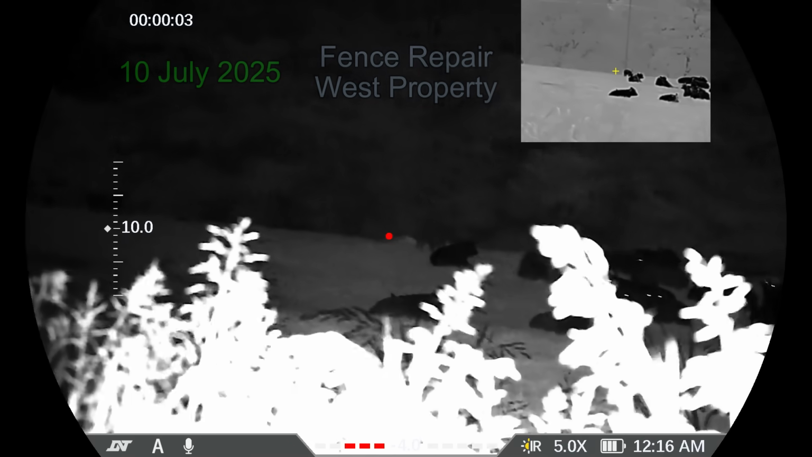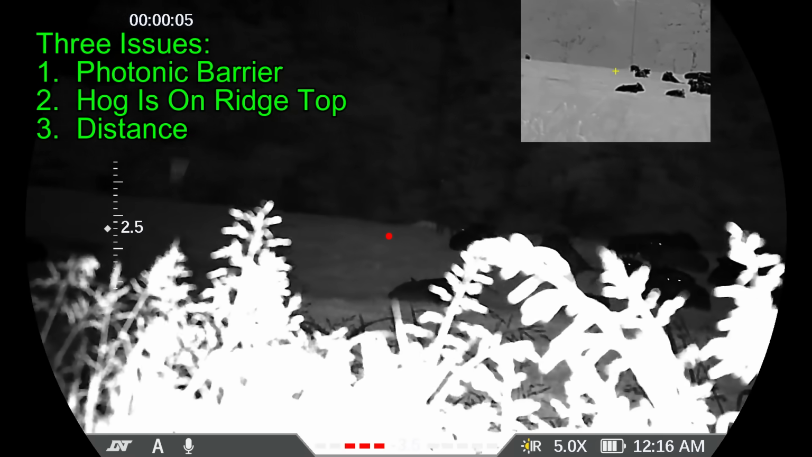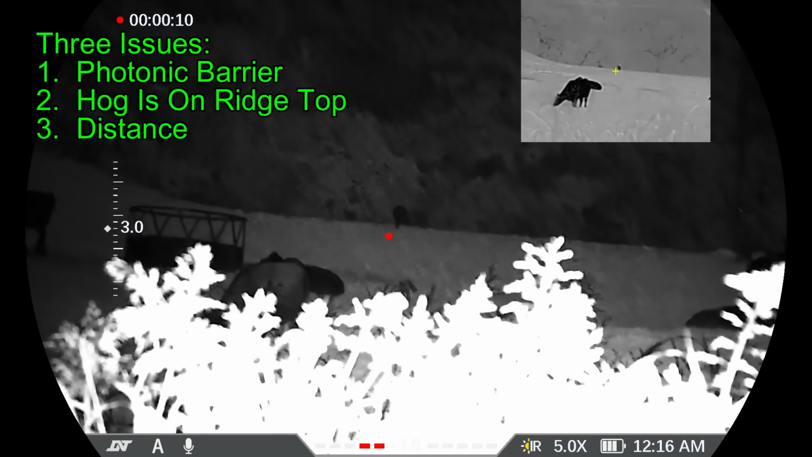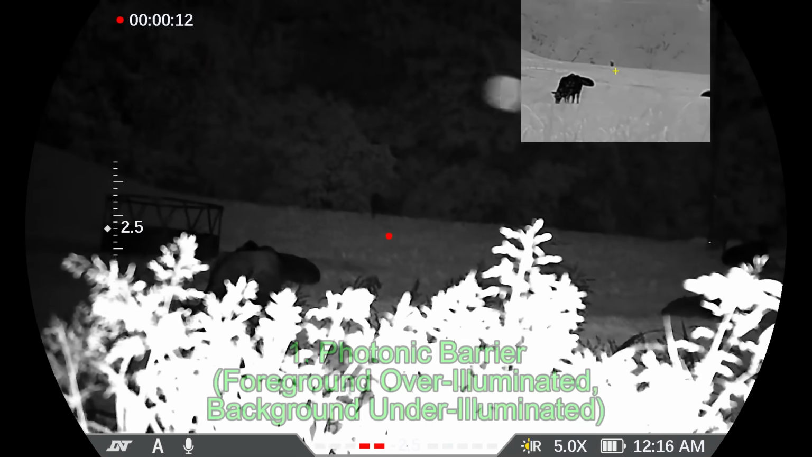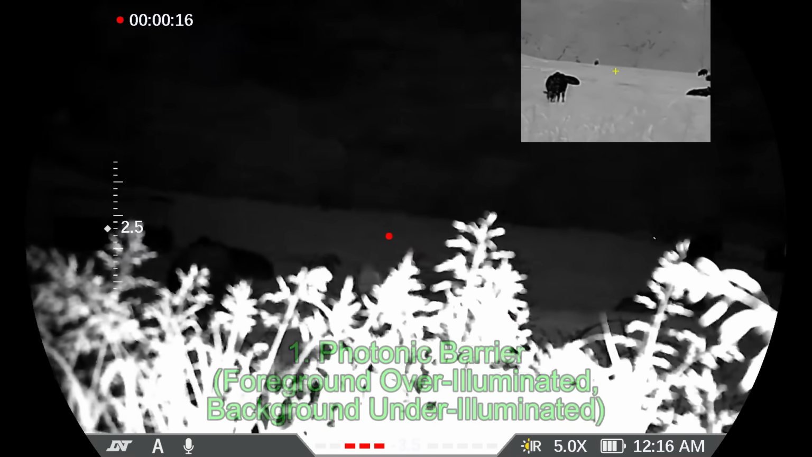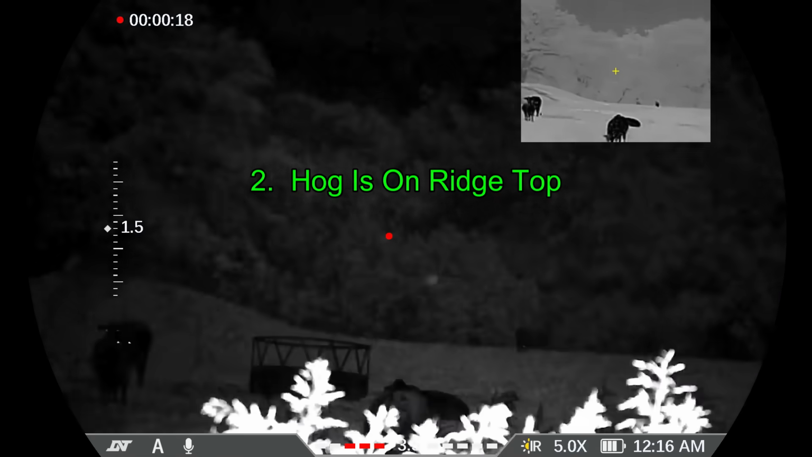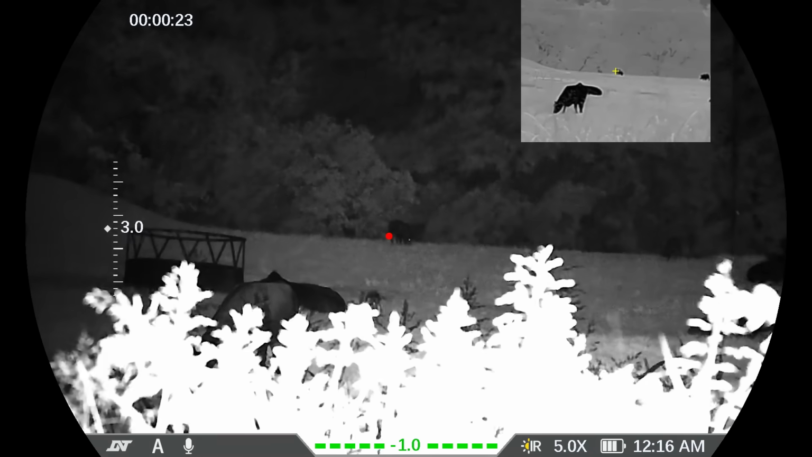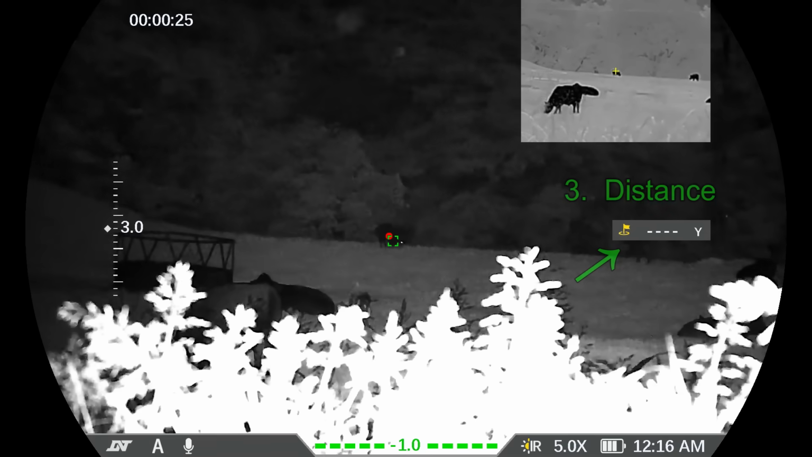and I've got hogs in the distance, and I can't shoot them at this point because I've got a photonic barrier, the hog is on the ridge, and the distance is going to be a problem. What am I talking about? Well, the photonic barrier is all the white light reflected back at me from the IR light from the foliage in front. The hog is on a ridge top, which means I can't see what's behind it, so I don't want to shoot over the ridge if I can help it.